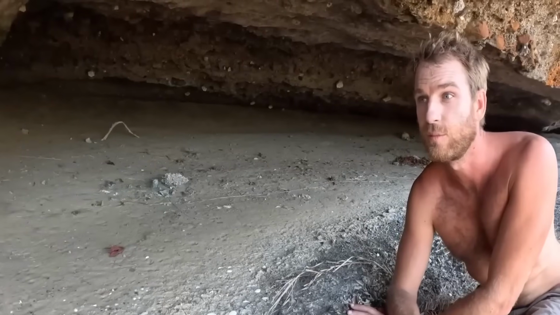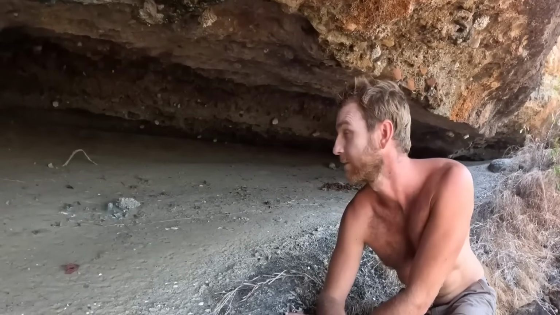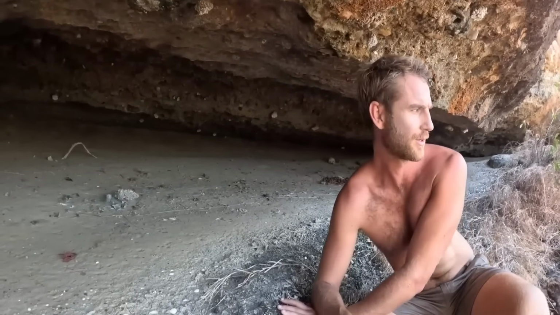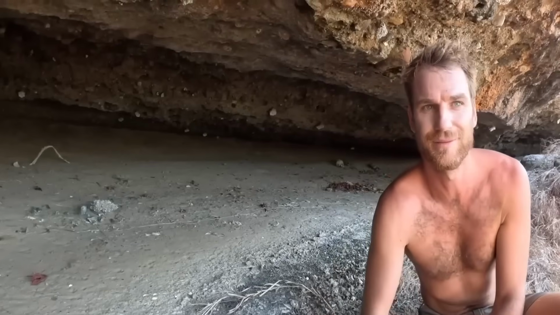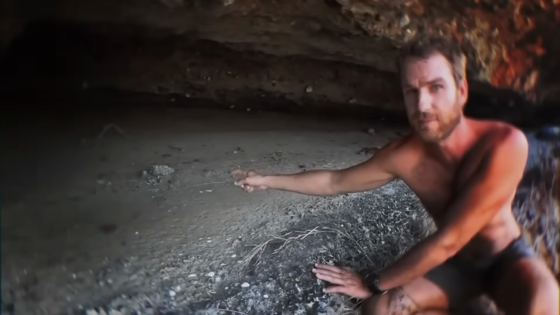We might have stumbled across a burial site. Yeah, something quite sacred here, like a sacred burial site. We were hoping at best to find some Aboriginal cave paintings that we could show our respect to, but we bloody never expected to see this. A human skull with bones carefully arranged beside it.